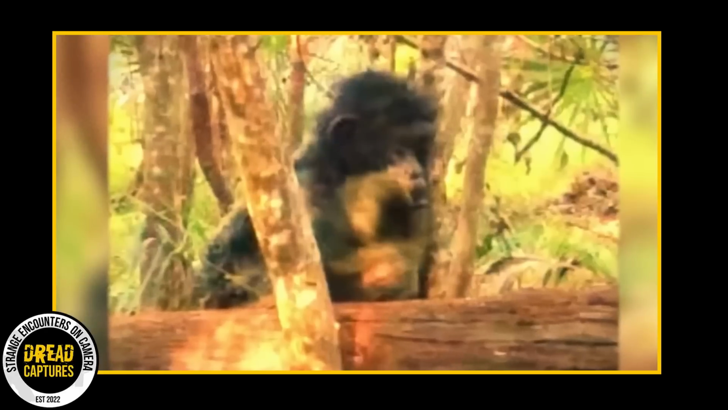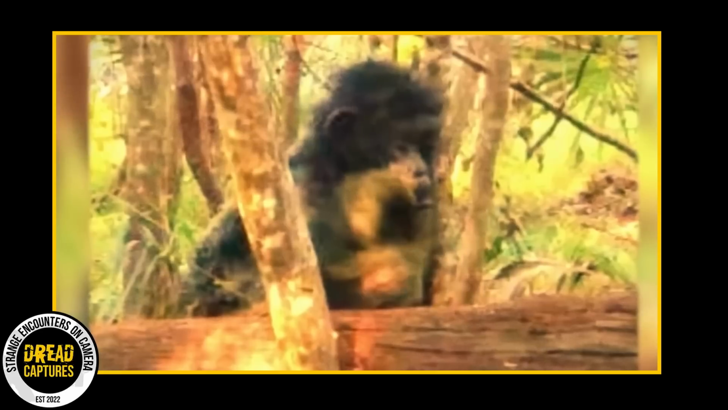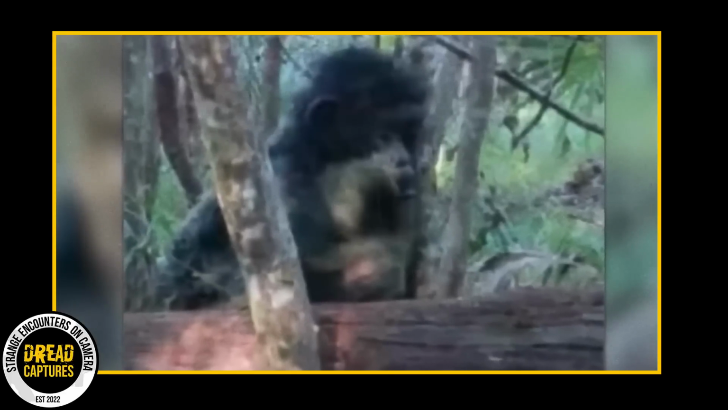What do you think? Do we have a skunk ape and its kid? Or is this whole scenario simply a case of mistaken identity? I'd love to know your thoughts. I'd also love to know if you can see the ape holding the baby.